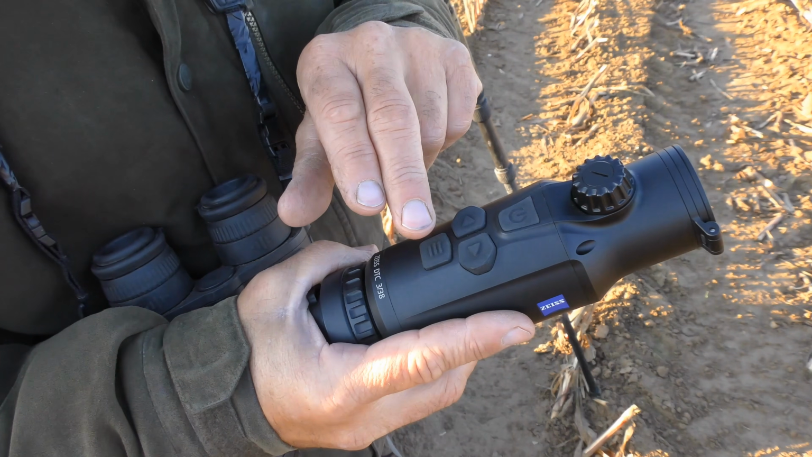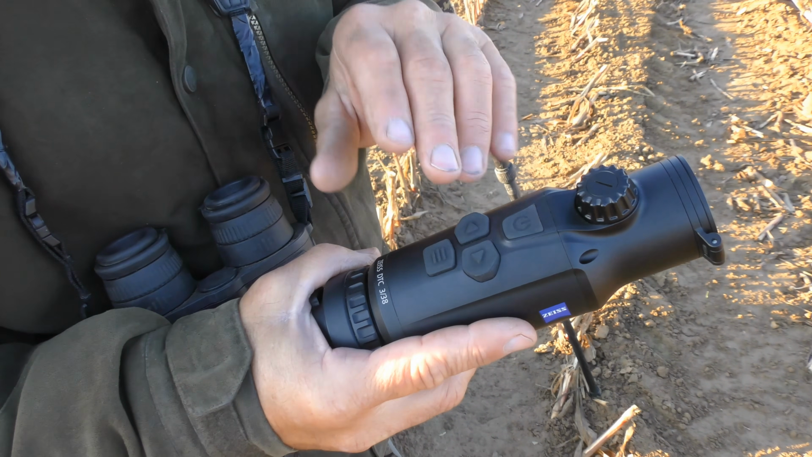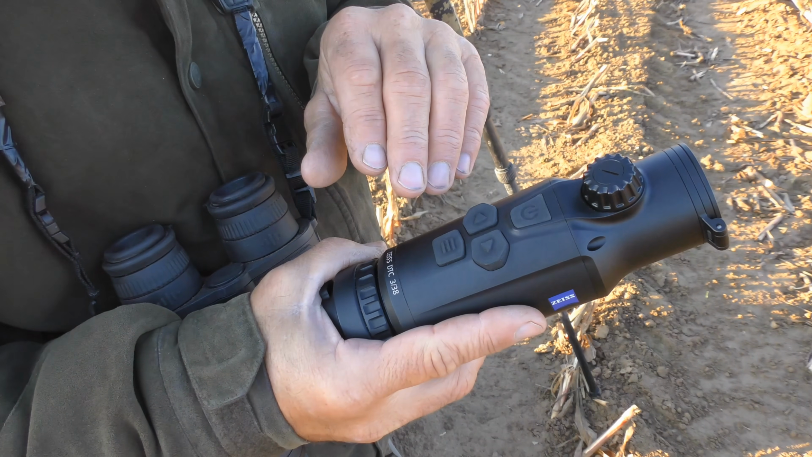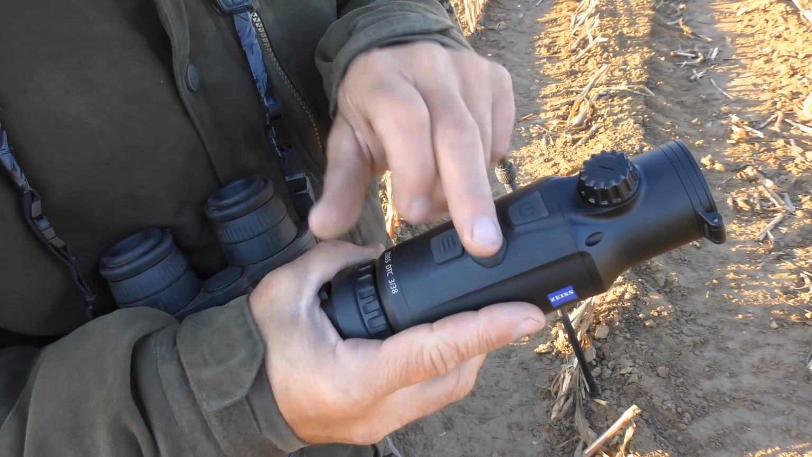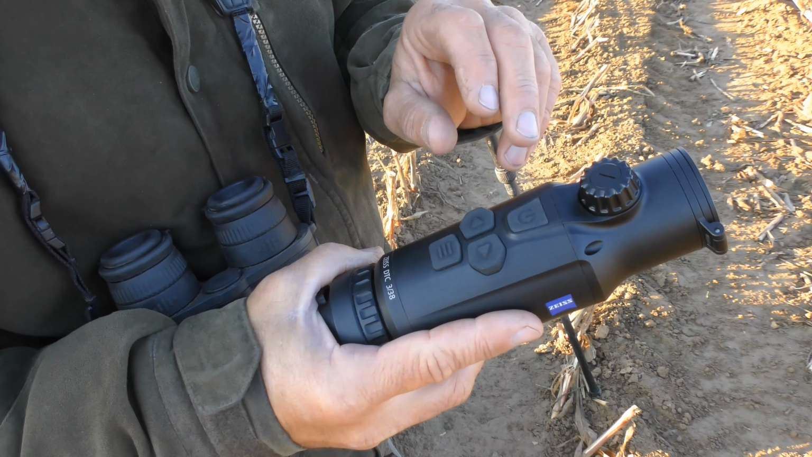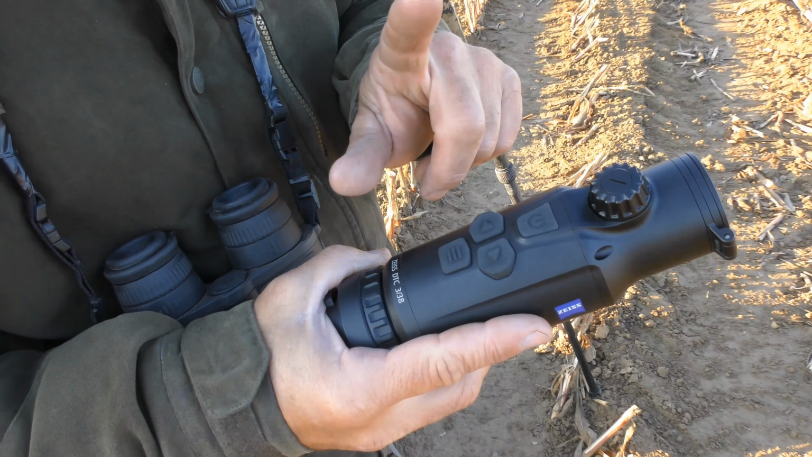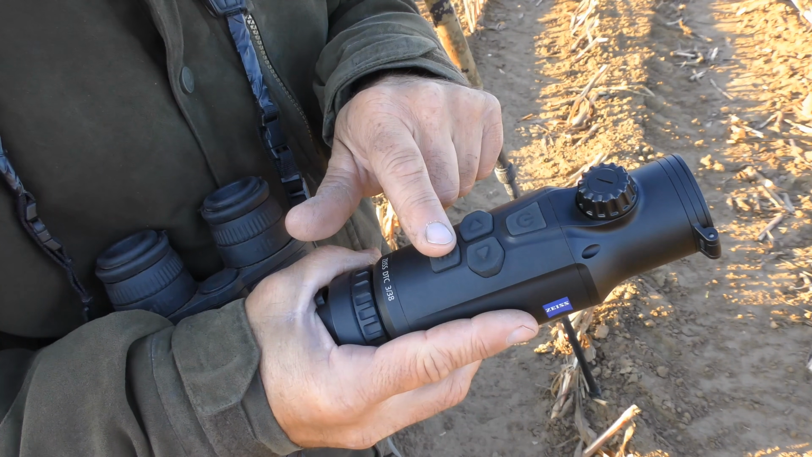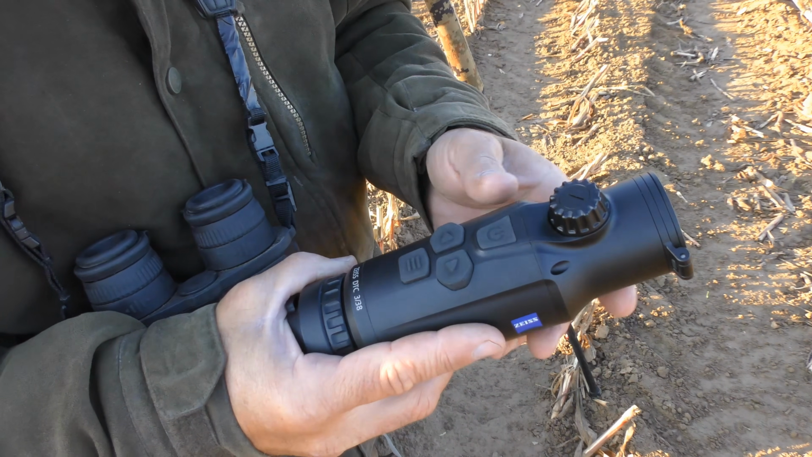This button here swaps between the red hot, white hot, black hot. That swaps between those. You've got 4 different colour palettes there. Obviously a power button, and these are more just to scroll through the menu, which you access by a long press of the selector button, I believe, and then you've got your focus on the front there.